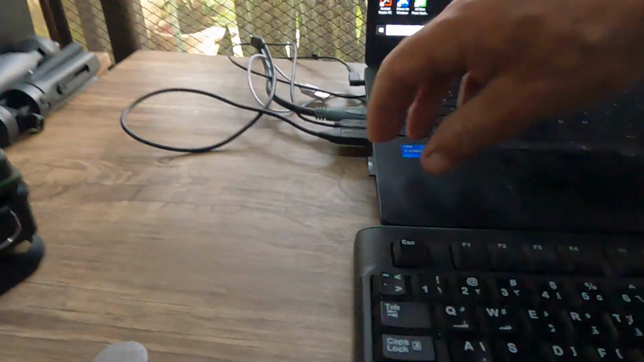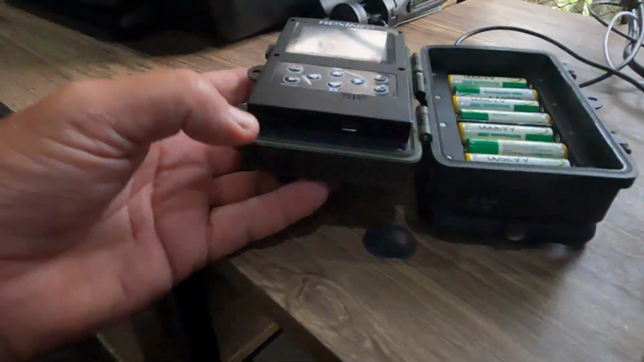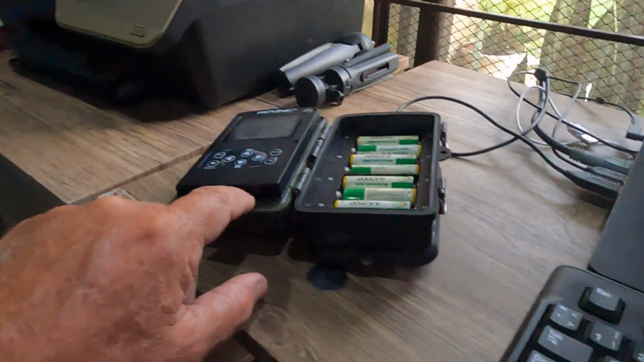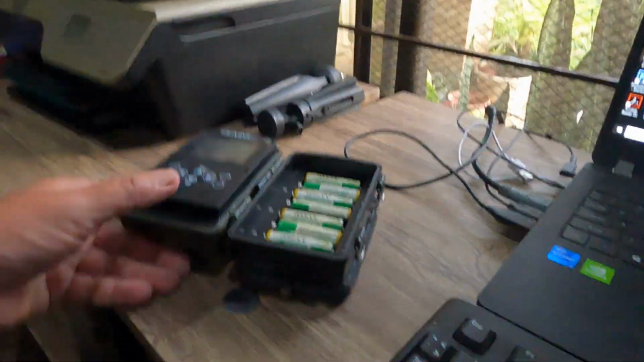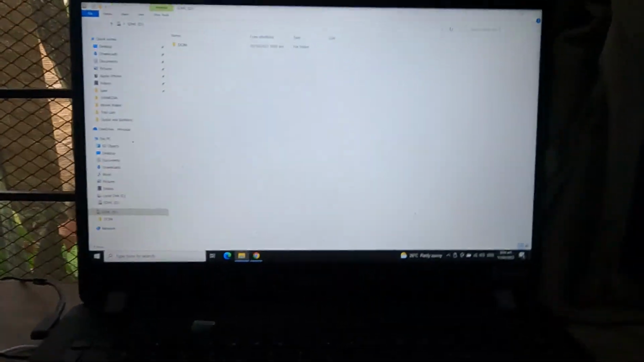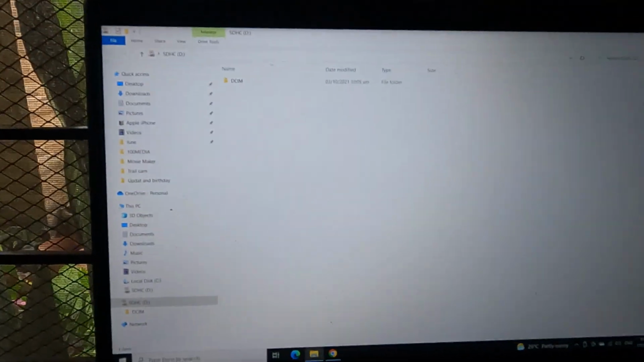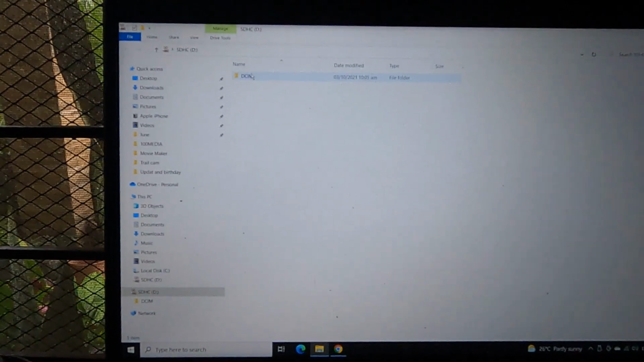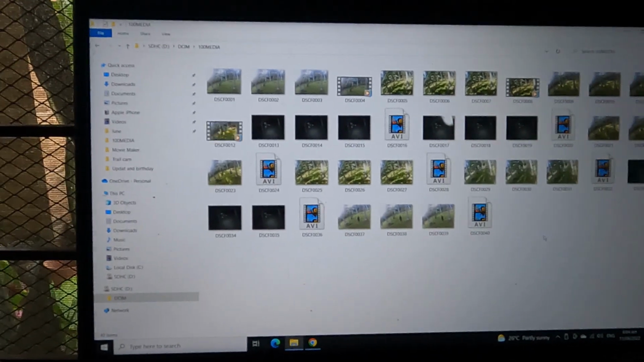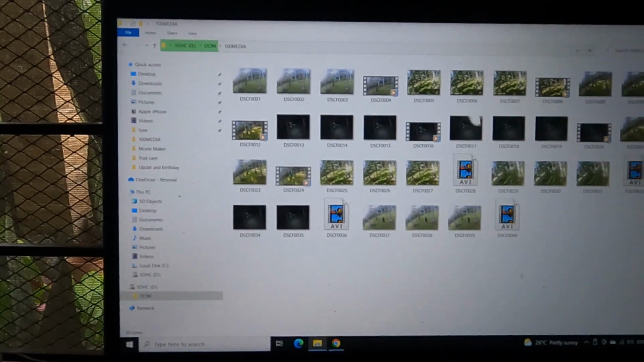Okay. Right, let's stick this in. So this one's come up under here. We have a little port up underneath here. We have a download cable also here. There's all rechargeable batteries. So if I get away from rechargeable, I'll be happy. All right, what do we got? Here we go. See if anything's recorded, guys. Oh yeah, the dark ones are the night times. These ones here.